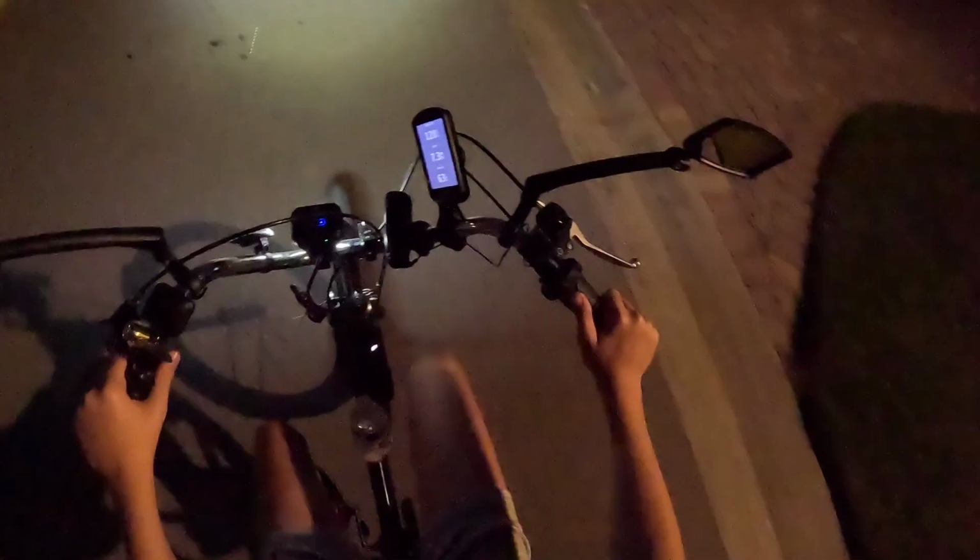Okay, turn signal as a car. Okay, use the signal back. Also, what's cool is this light's actually a brake light. If you look at my hand, I'm going to pull the brake. Yeah, that brake is squeaking.